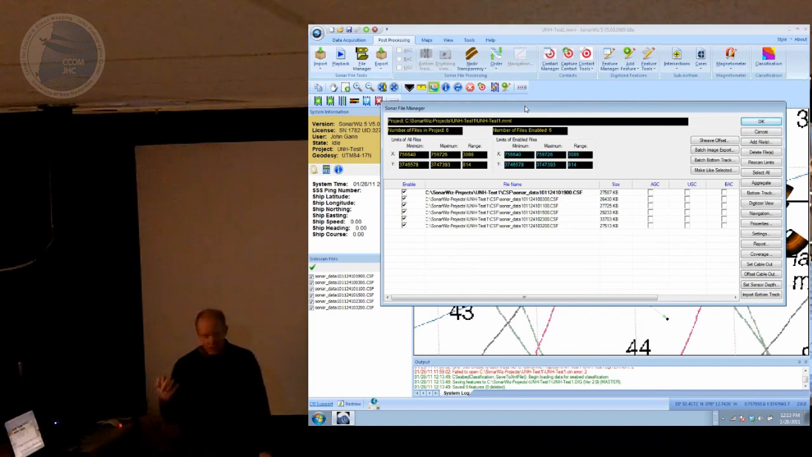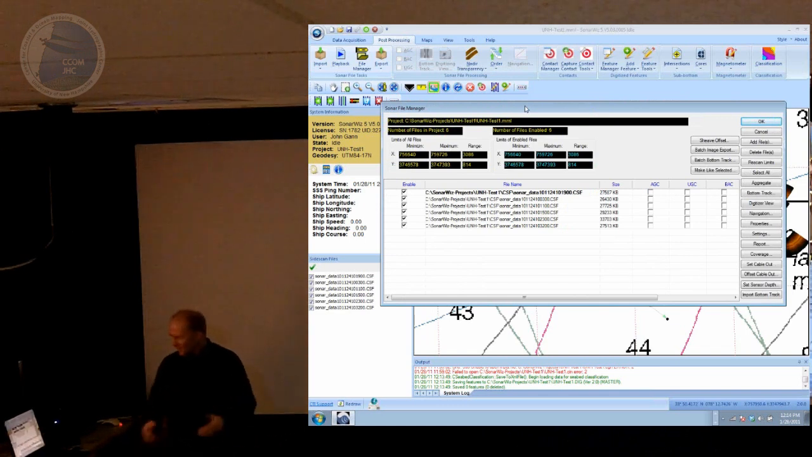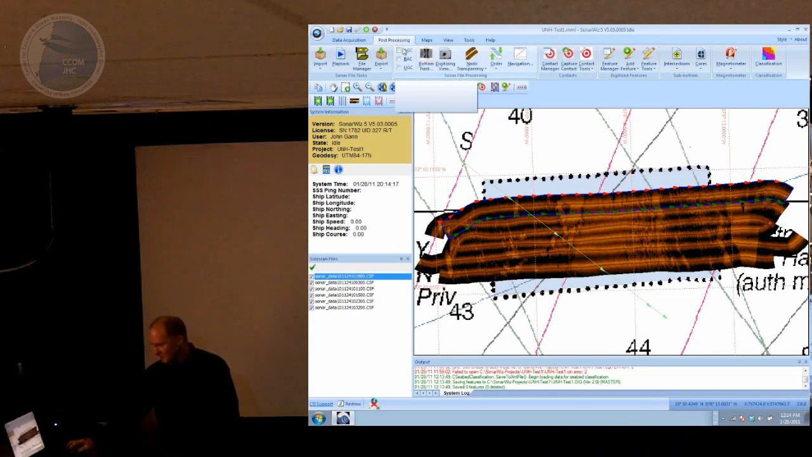But this is where you go to see all the files that are in your project, what the graphical extents of those files are, and then you can do lots of different options. You see there's a zillion buttons on here for doing things in a batch way. Then once you've got a sonar file selected, we'll go through some of these functions here. These are sonar file processing buttons.